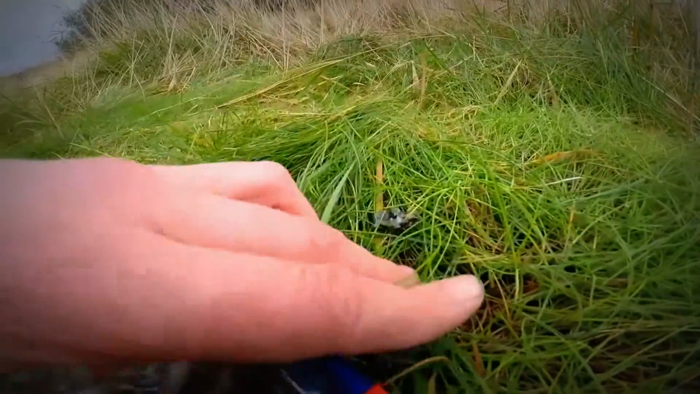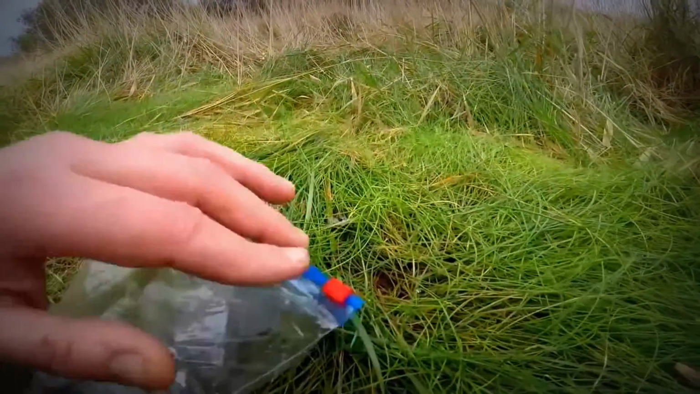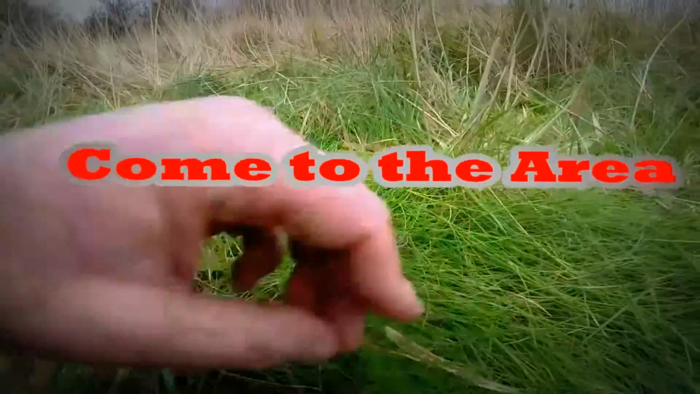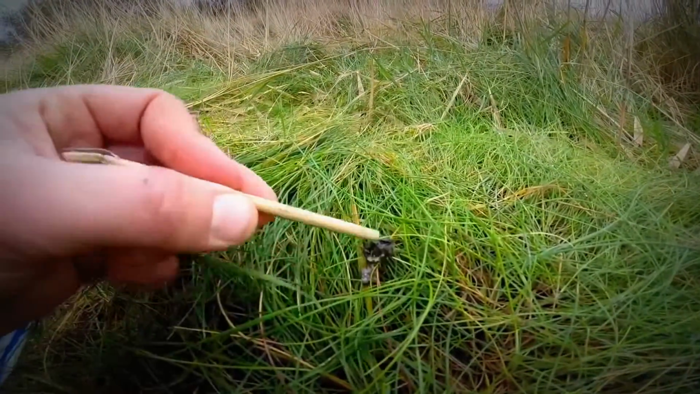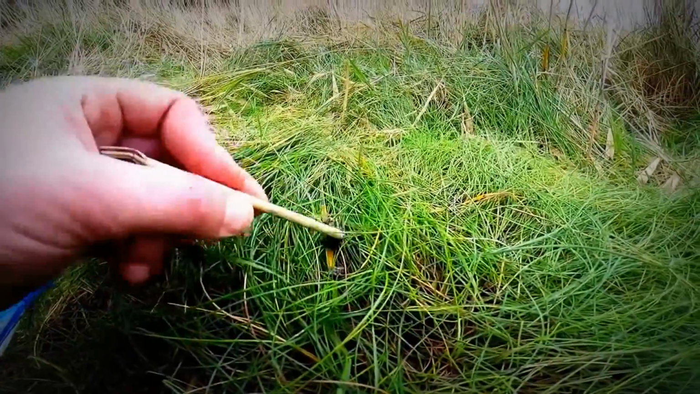Looks fresh, that does. That's probably from this morning, and I'll leave this one here for future reference. So I'll have something as scent, so other otters will actually... that was done this morning. That was definite, 100%.